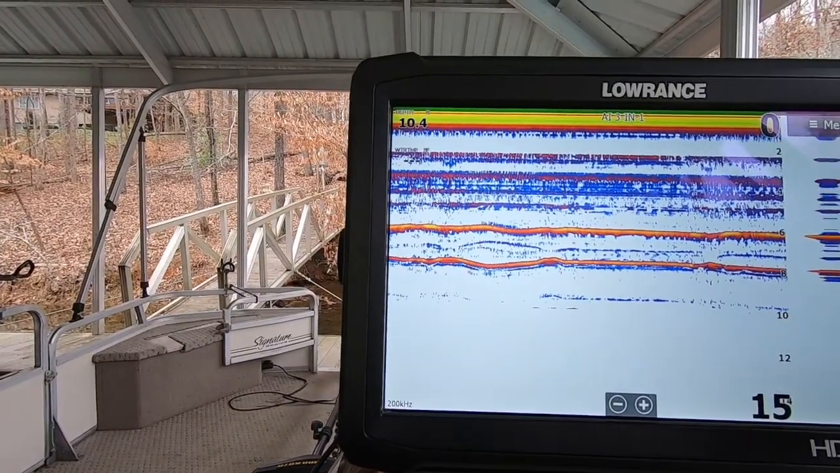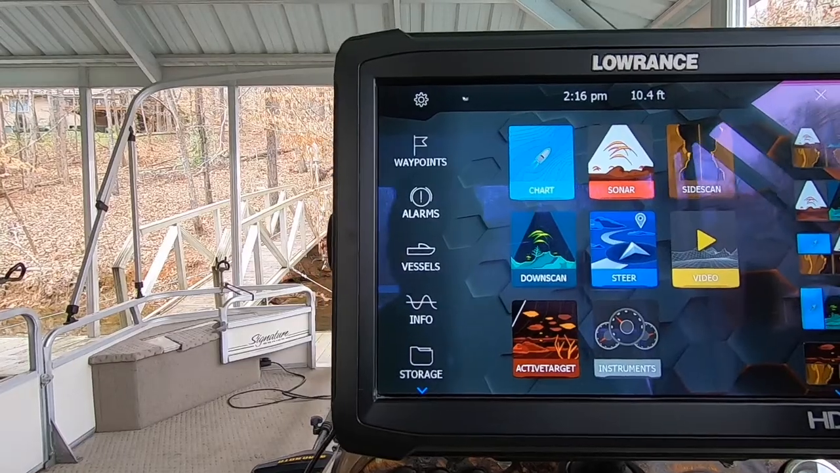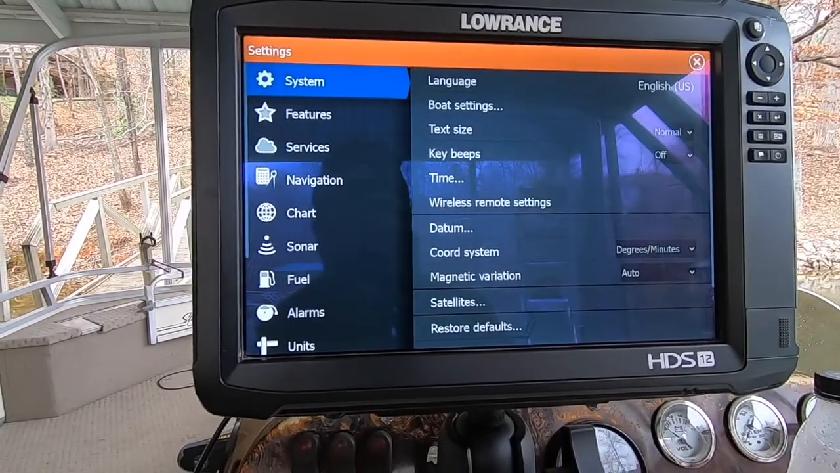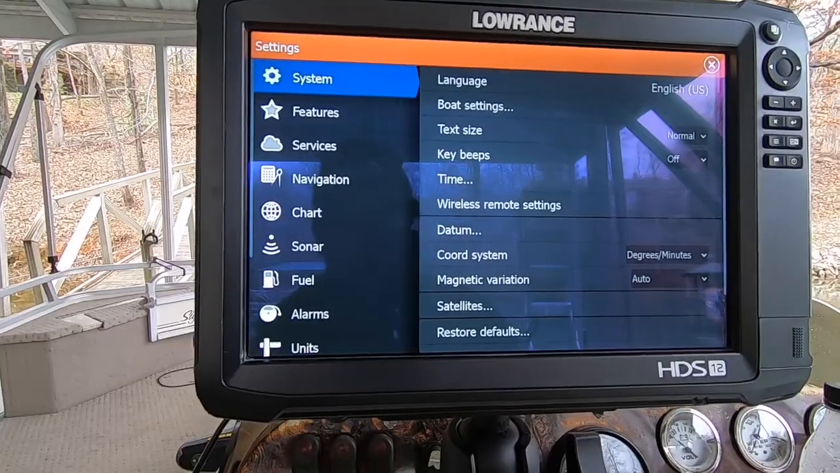Clear off. So I'm on any screen, doesn't matter what screen I'm on. If I go back to this, there's a couple of different ways that I can go to. If you're on the home screen, you can just click the settings button right there, and then it's going to bring up where I need you to be.